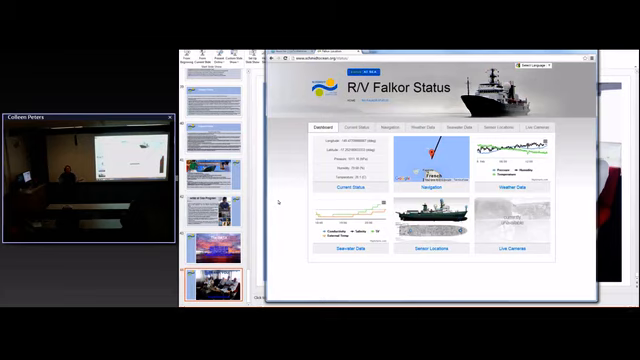They had a cruise where they had a whole bunch of different gliders and AUVs, and I think they may have used it for that as well, but I wasn't on that cruise, so I don't know the particular details. And I've started the discussion of whether or not it'd be really useful to use for